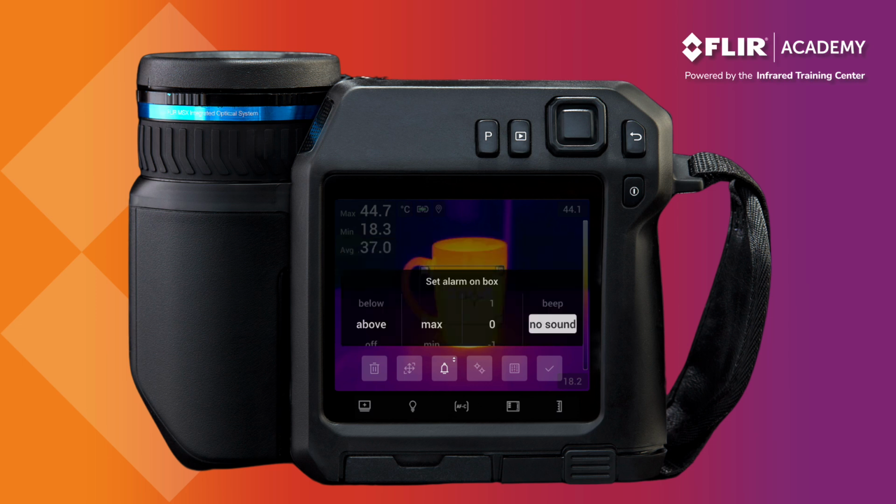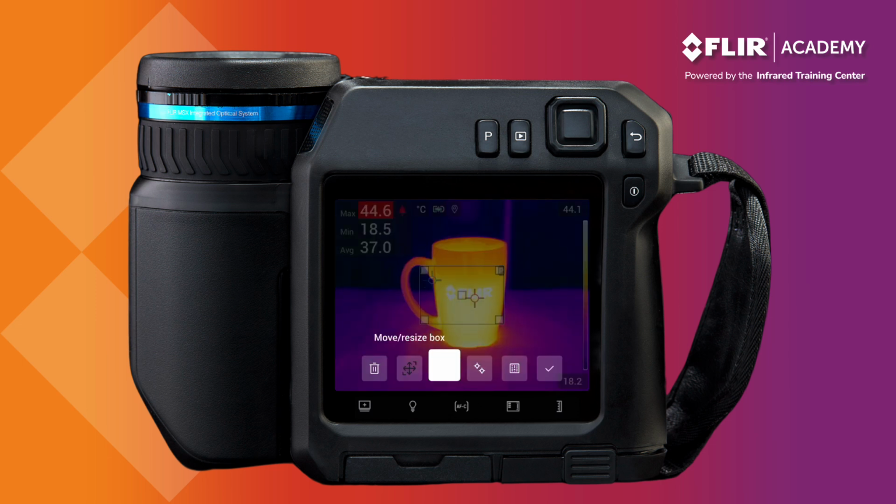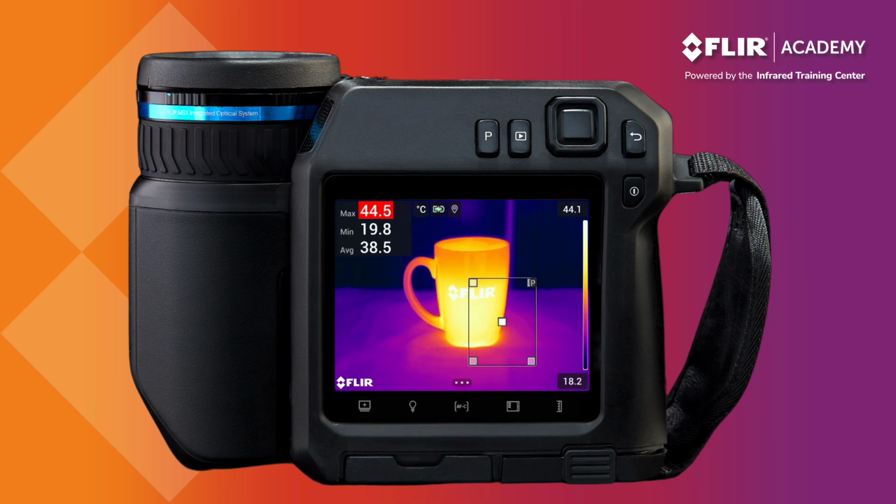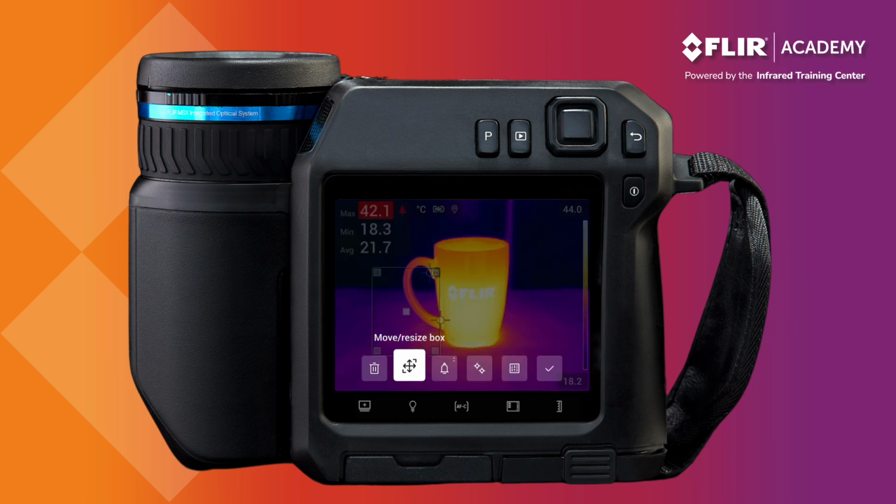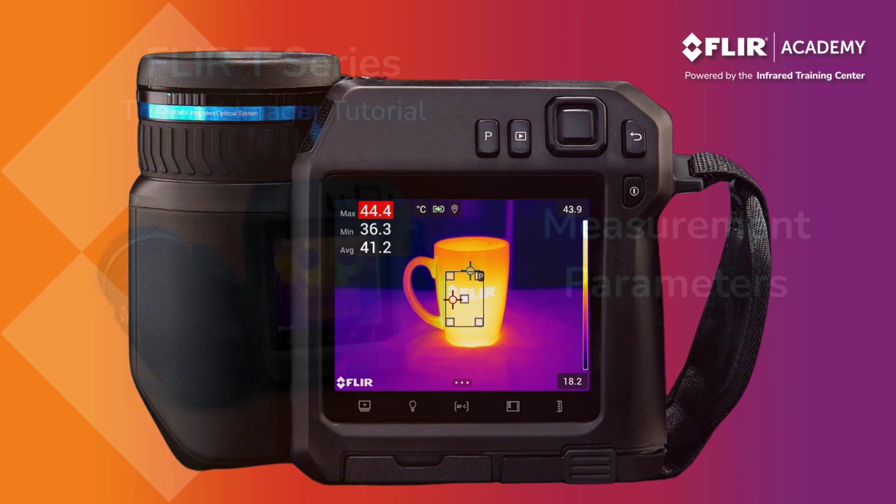Finally, here is where you can also move or resize the area box. However, I often find it easier just to use my finger on the display, where you can move and resize the area box by either dragging the corners or pressing and holding the center of the box to drag it around the display. While the T-Series offers a lot of functionality with measurement tools, it's important for operators to remember that all of these can be accessed and modified in your reporting software.